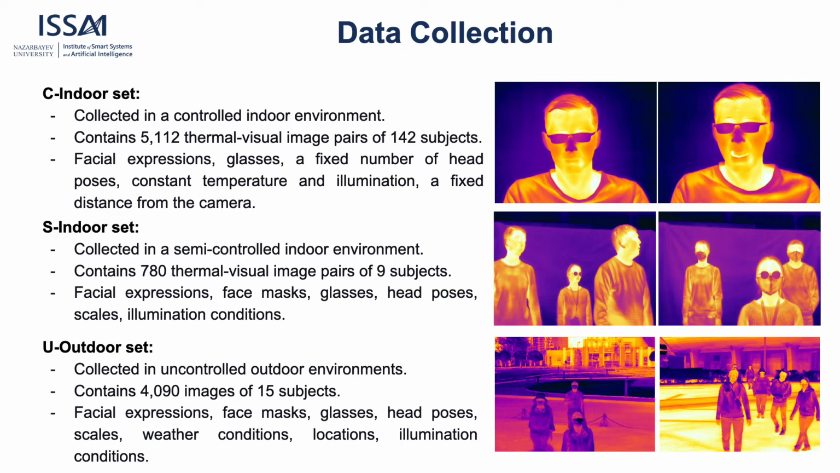The semi-controlled indoor set contains 780 thermal-visual image pairs of 9 subjects. We considered 4 real-world scenarios to collect this set: subjects walking with and without face masks under good illumination, and subjects walking with and without face masks under low illumination. In the beginning of each session, subjects were asked to do predefined actions such as turning their heads to the right and left, up and down, and after that they were allowed to walk in any direction doing random gestures. We collected both thermal and visual images.